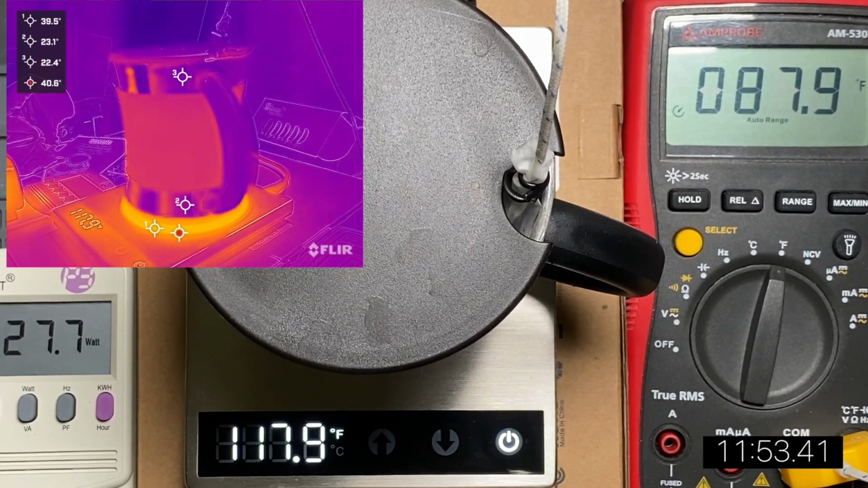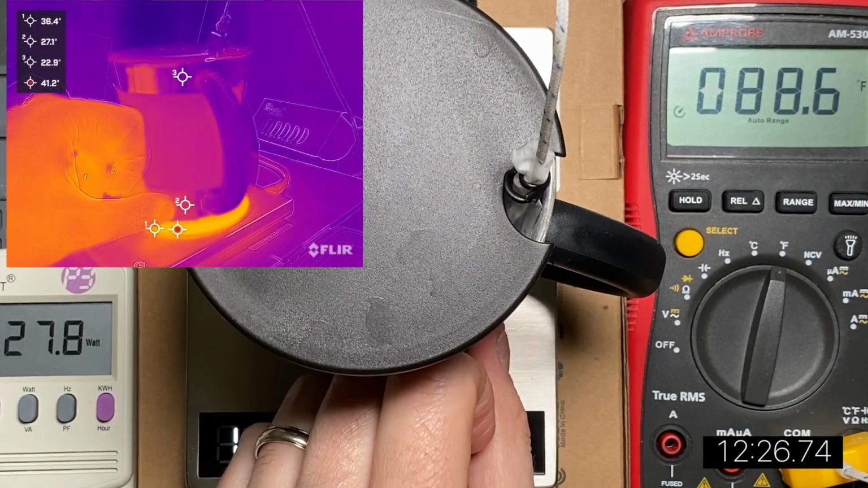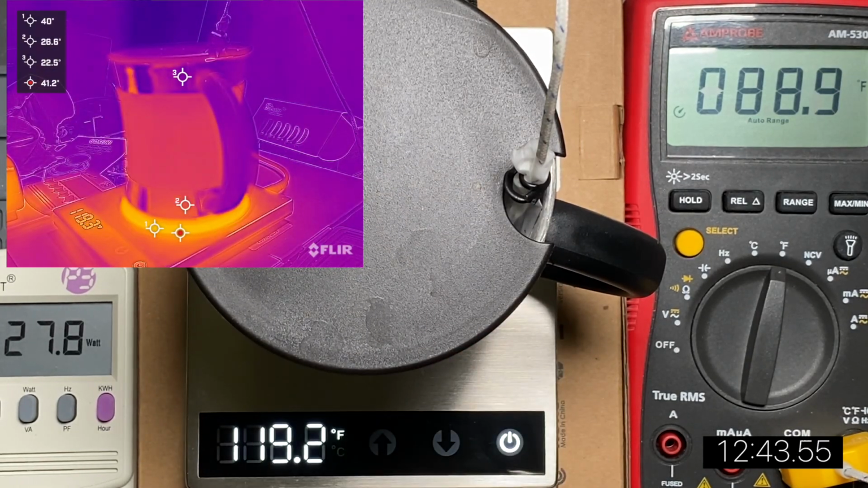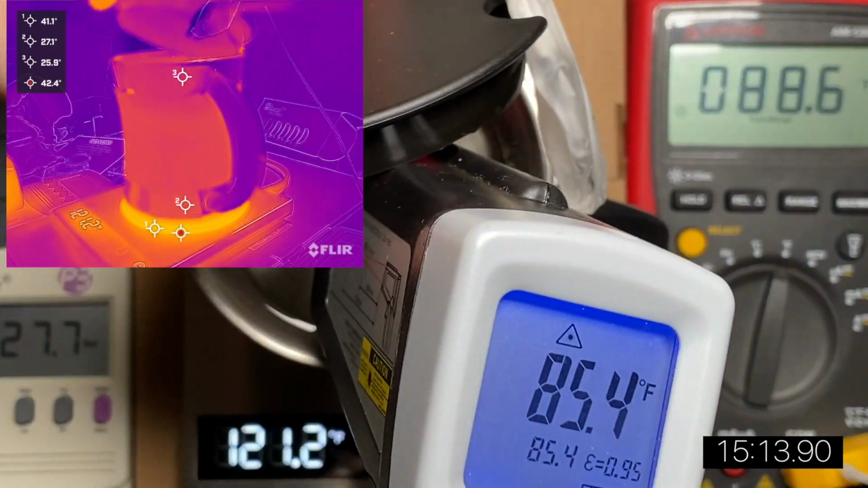On the right is the Amprobe, and it's showing the temperature of that sensor that is sitting inside the very top of the mug in the water. And there's a running timer going on in the lower right. We have the Cosori obviously telling us what it thinks the temperature is on that hot plate. And all the way at the left is the kilowatt meter showing the current power going into the drink warmer.